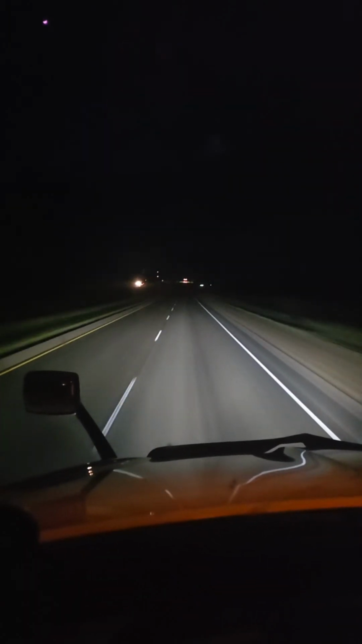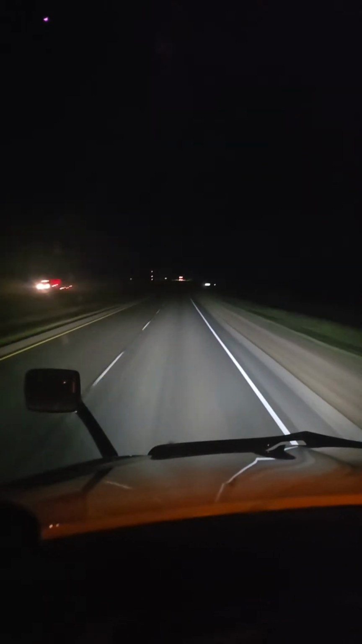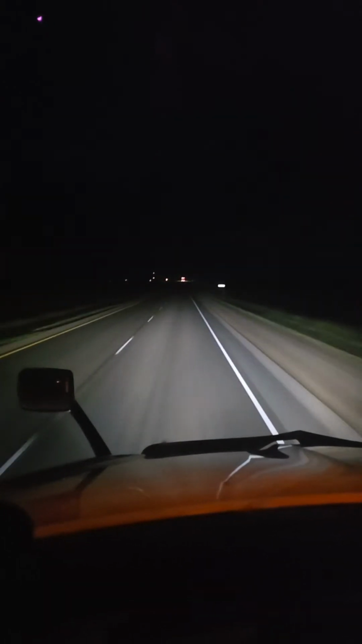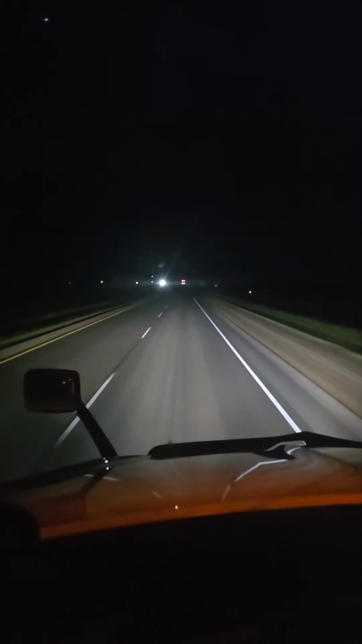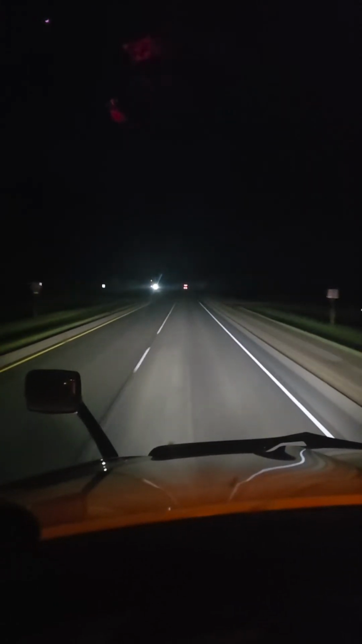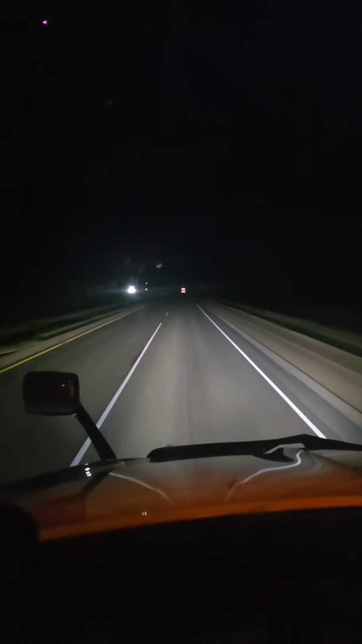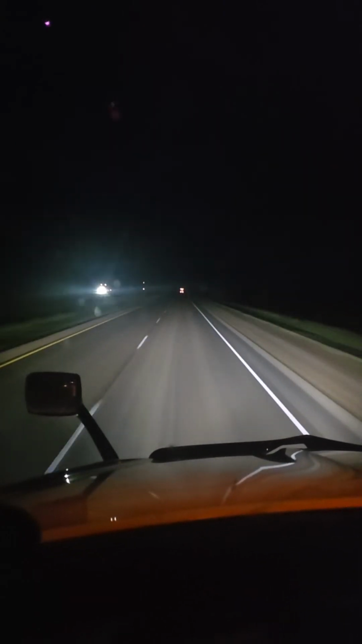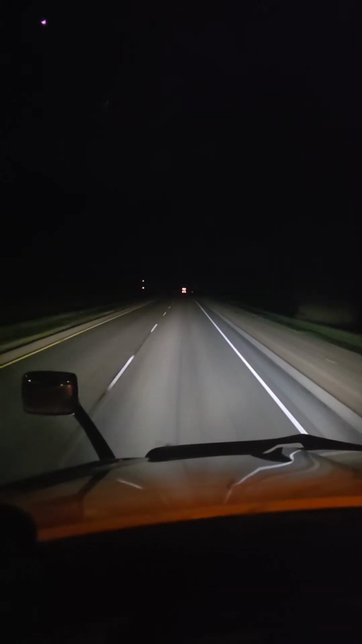$58. Oh wow, it's hot, it's warmer down there than here. Wow, I can't believe it. Yeah, it's way warmer than that. I guess that storm and stuff like that. Wow, surprise, huh? 8 a.m., there's no rain or anything.